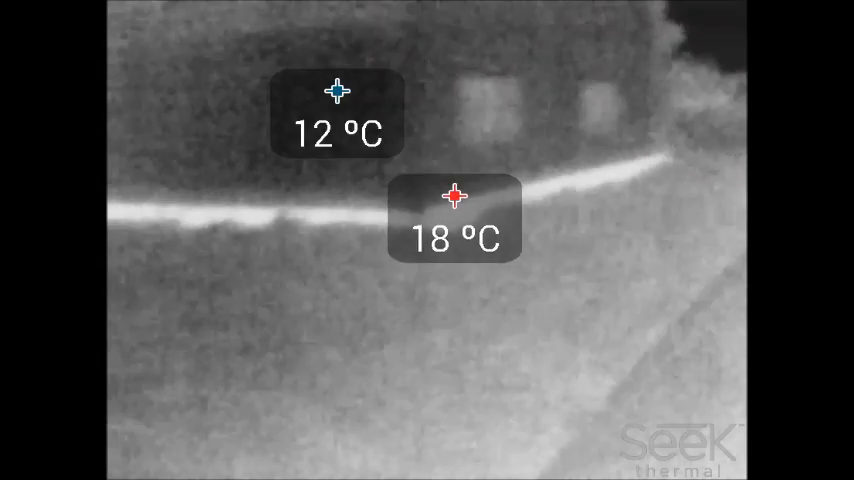And I said this before, that in an SHTF situation or something like that, if you need to find a place that was warmer to reside, this would be a useful tool, or it would sort of let you know if there were people in a house, just because it would be a bit warmer. And if you've seen the heat being emitted, you could pretty much guarantee that there was something or some people in there.